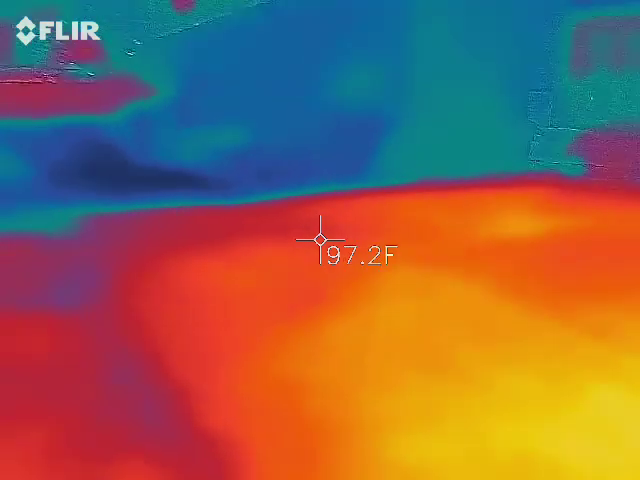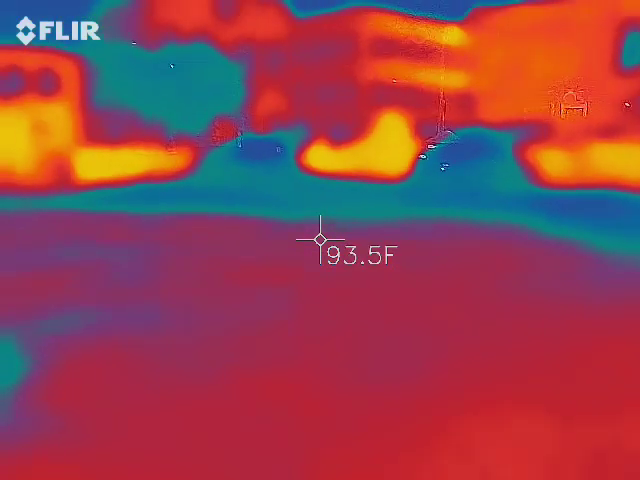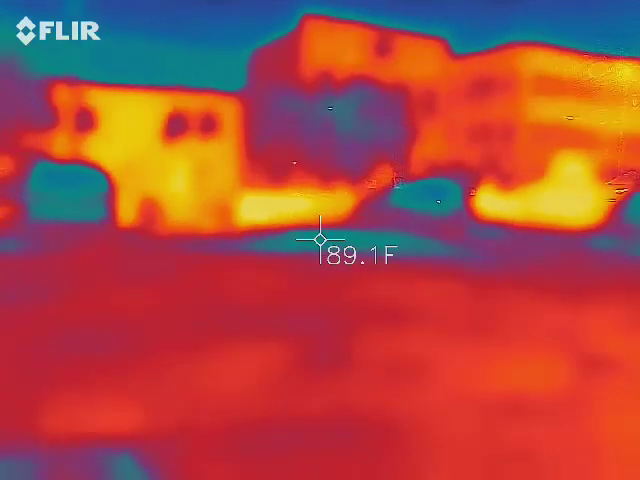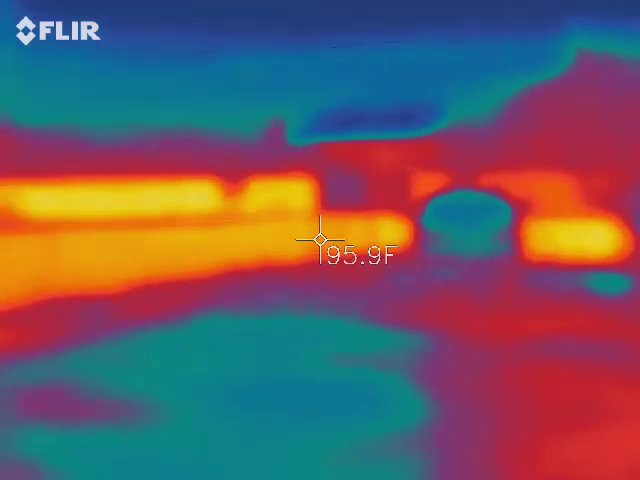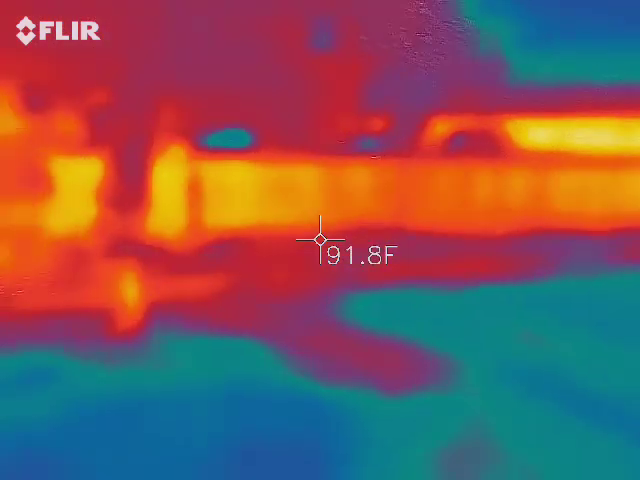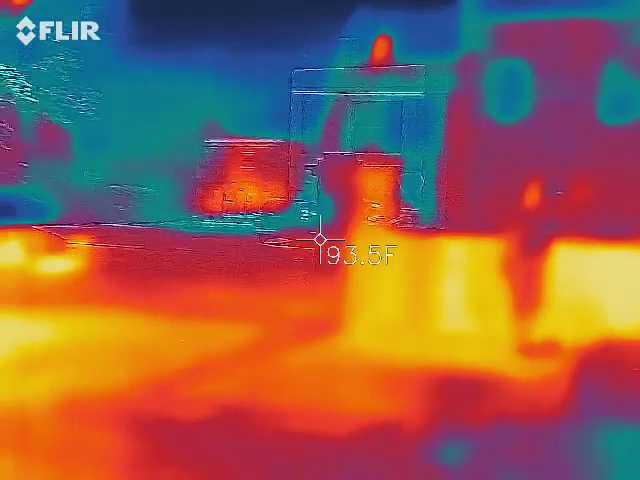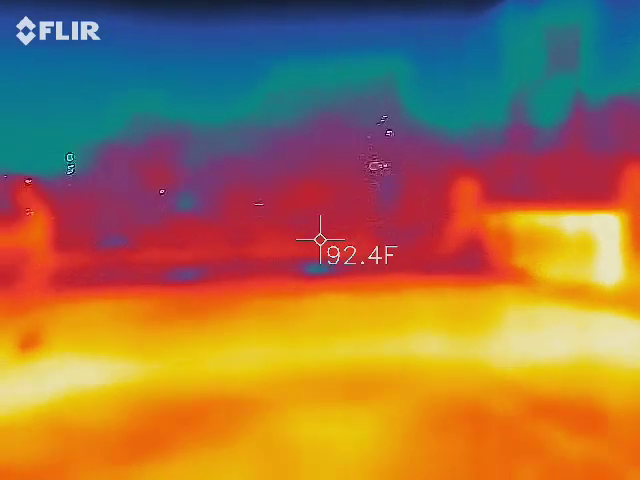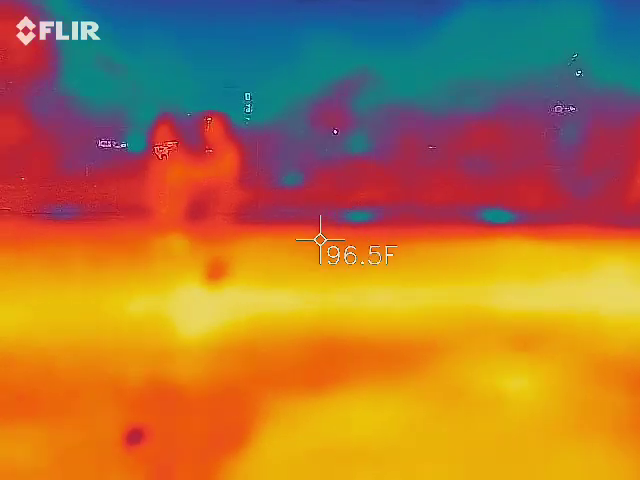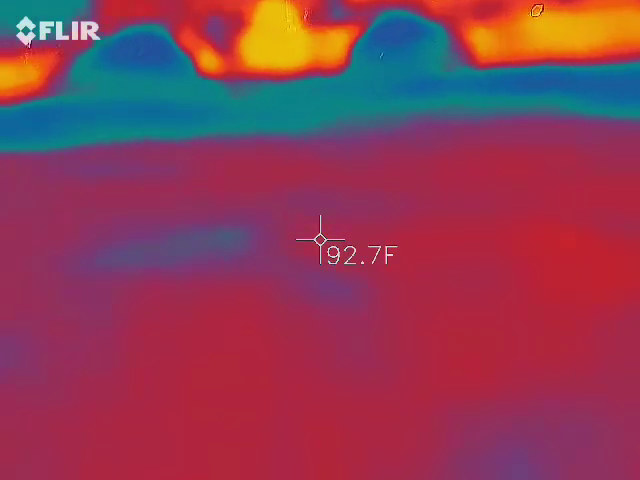What about that? Stay away from that trailer. Why? Because there could be someone over there. Maybe. Maybe we're supposed to go over here. I don't know.